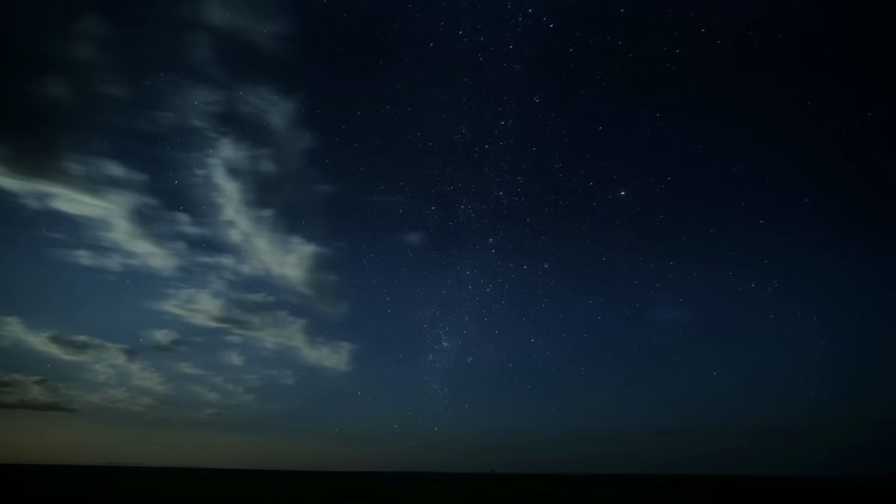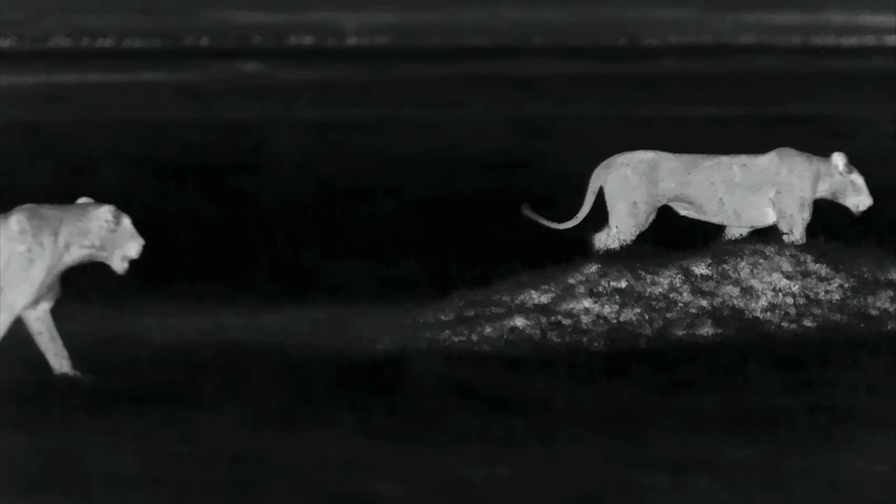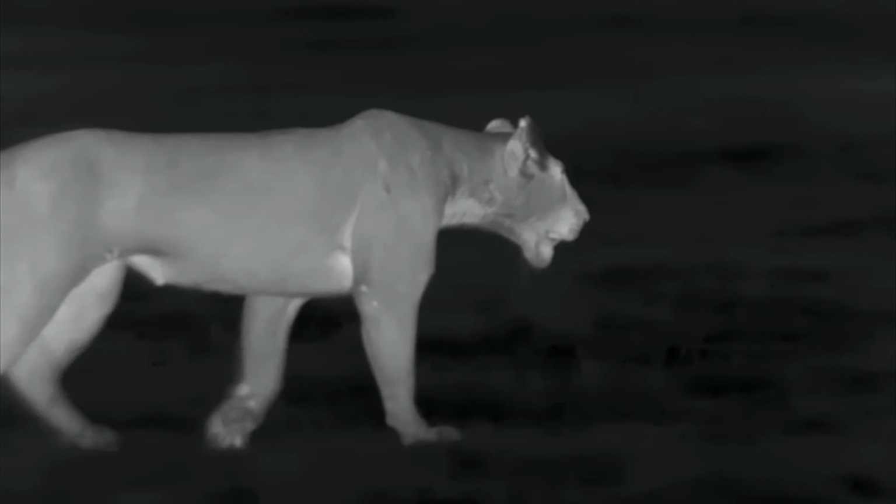The moon rises at around 4 o'clock. This alters the visibility for all and sundry, and not necessarily in favor of the hunters. The young Thompson gazelle has no trouble noticing the two lions in time.